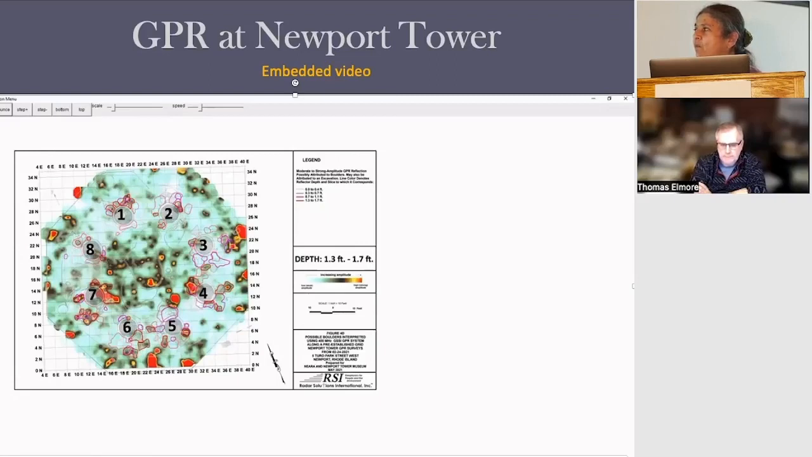And what I've done with these lines here is I've assigned a depth range to them. And it's the outline of where I think the boulders are from beneath each column. And the 8 numbers represent the 8 columns of the tower. Right, and the gate is between 1 and 2, so that's north on the thing there.